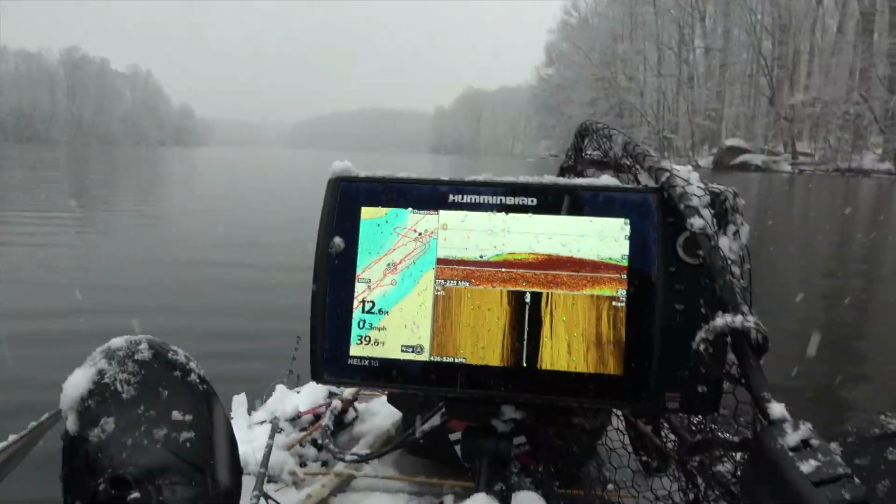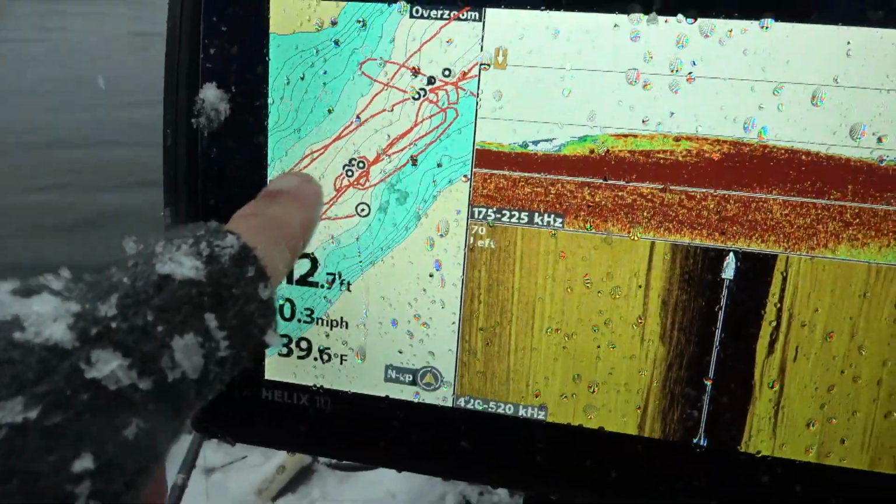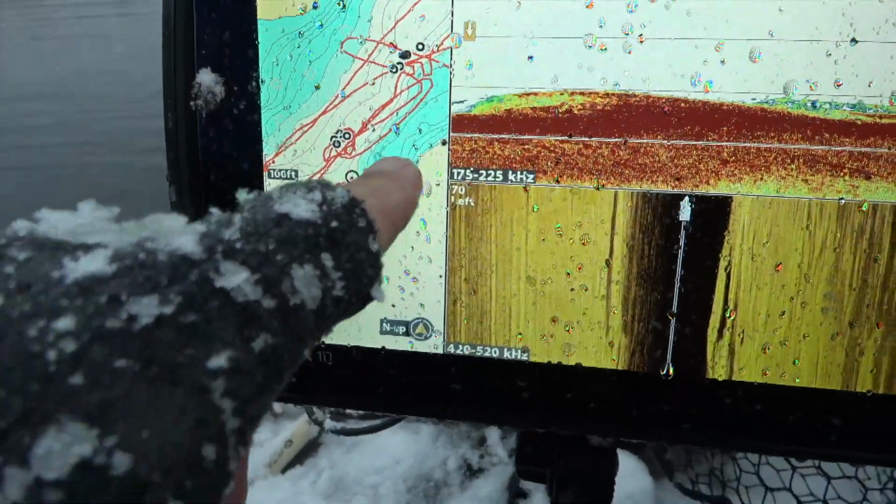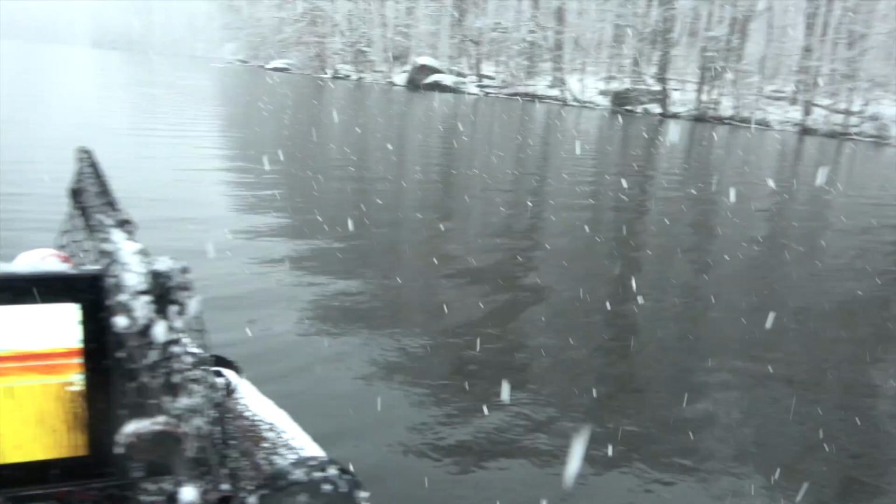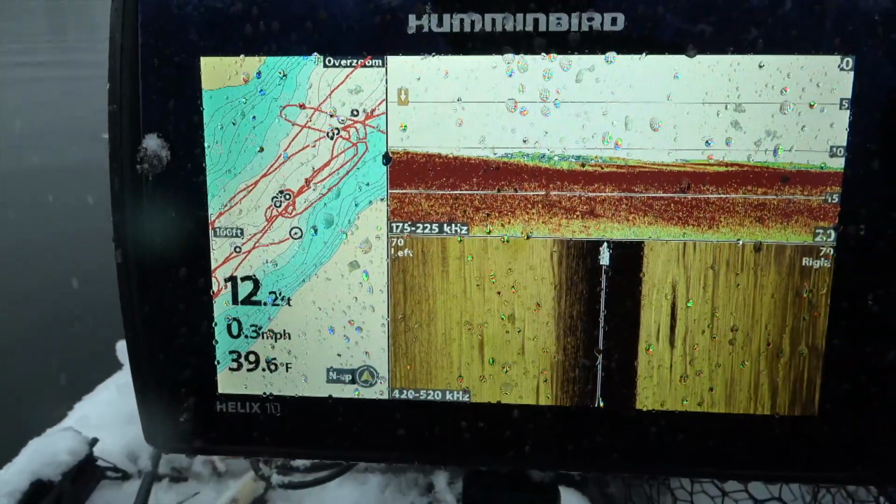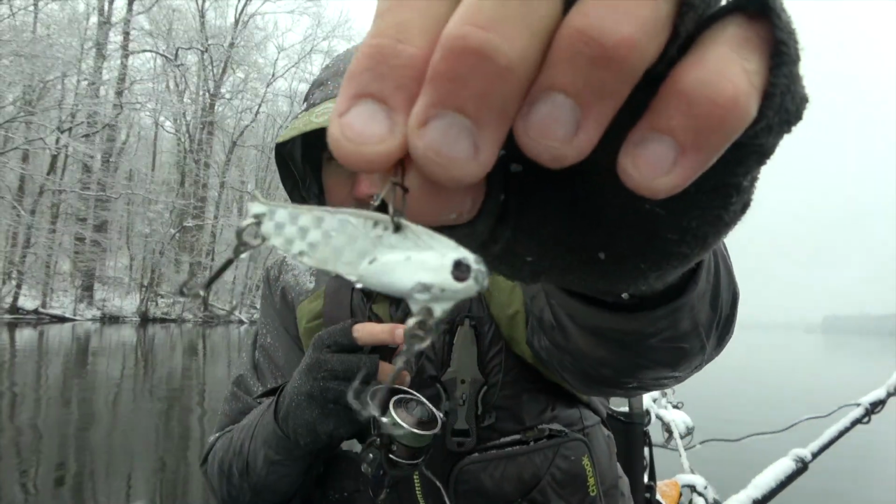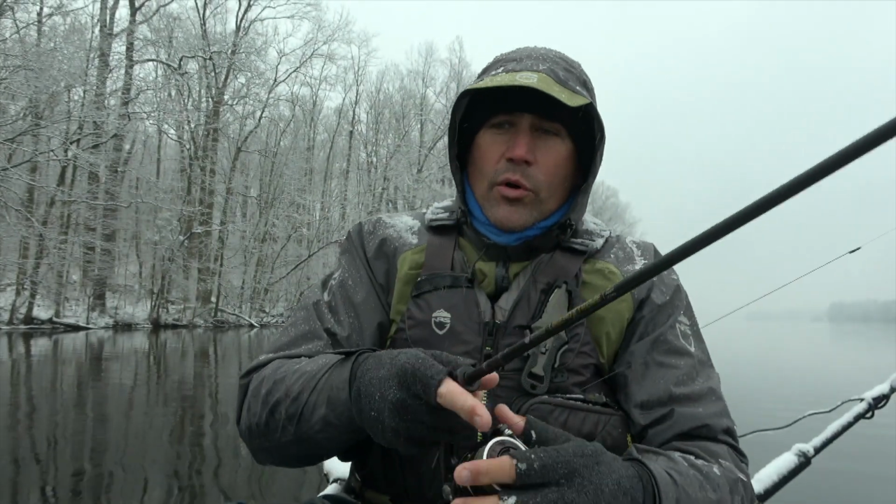And I will show you the first spot that I marked is right here, and it's that pinch point. I just kind of hopped it up on the flat next to it and just lifted it and dropped it, lifted it and dropped it. But again, it comes back to get near where you see these massive schools of gizzard shad, and they'll be in the area. The blade bait that I'm using is a 1/2 ounce. It's one that I made myself with the Do-It mold.